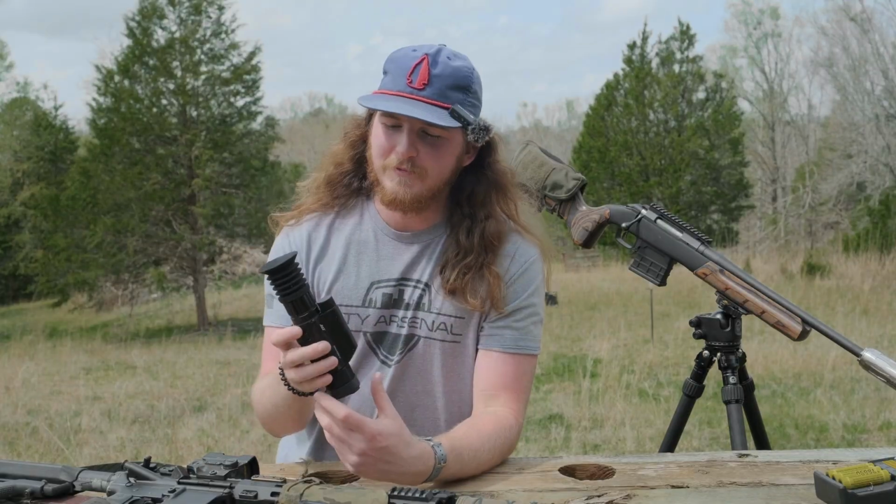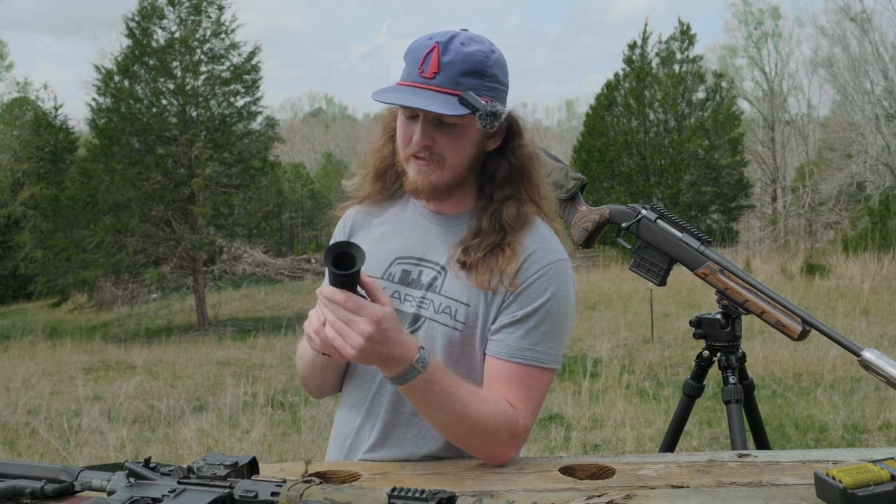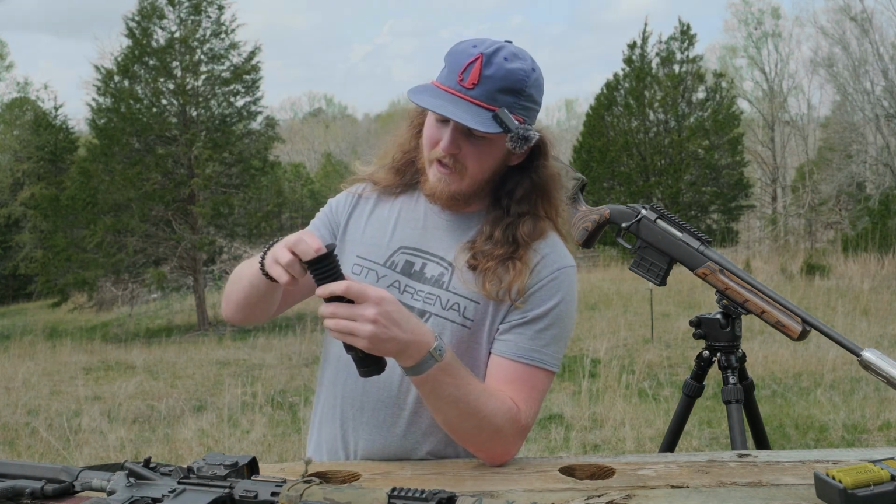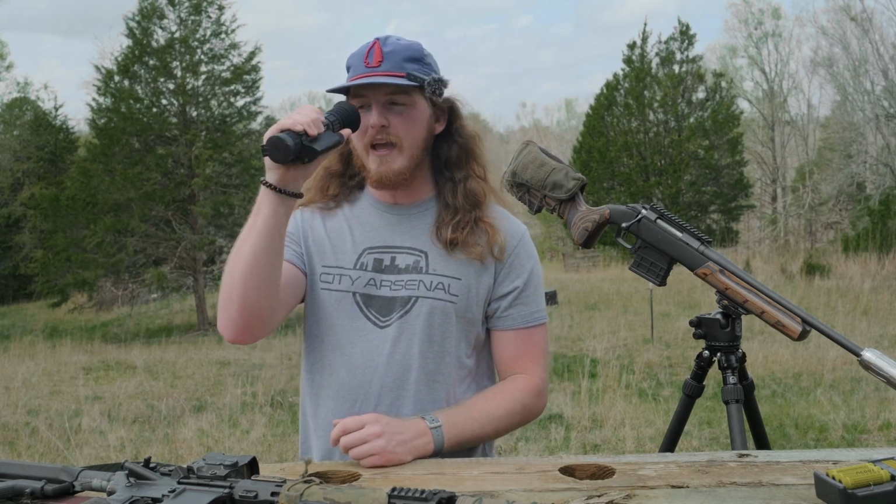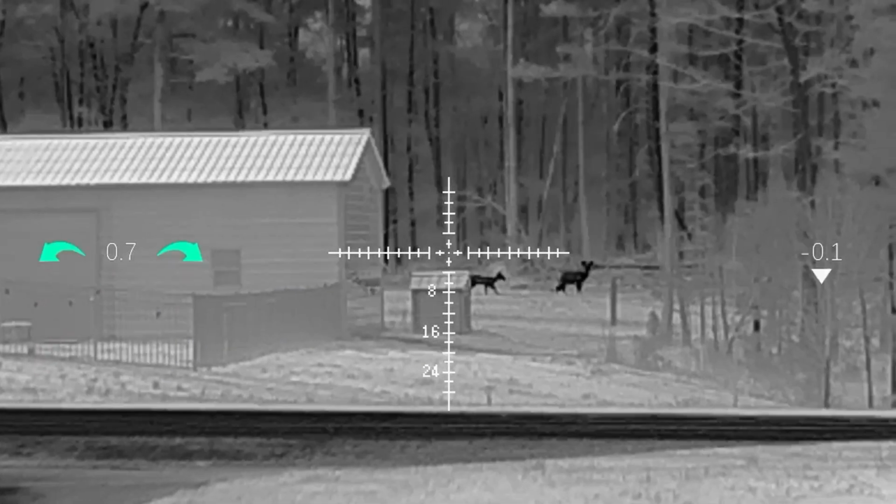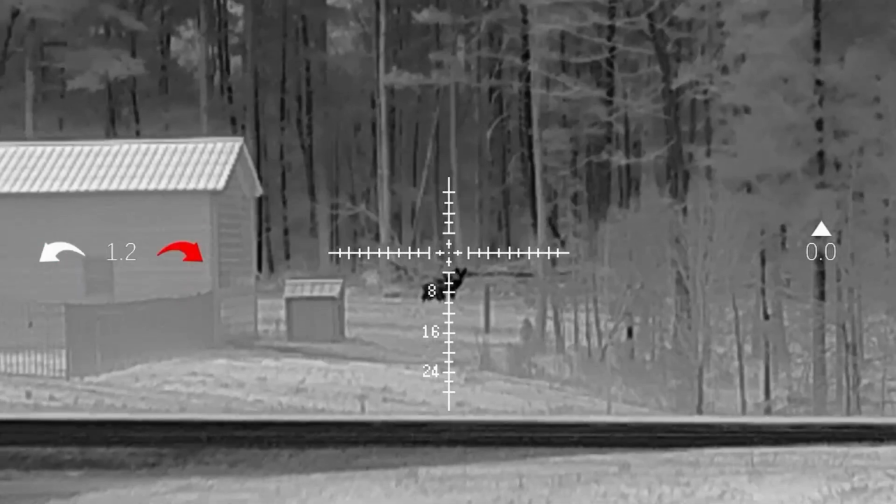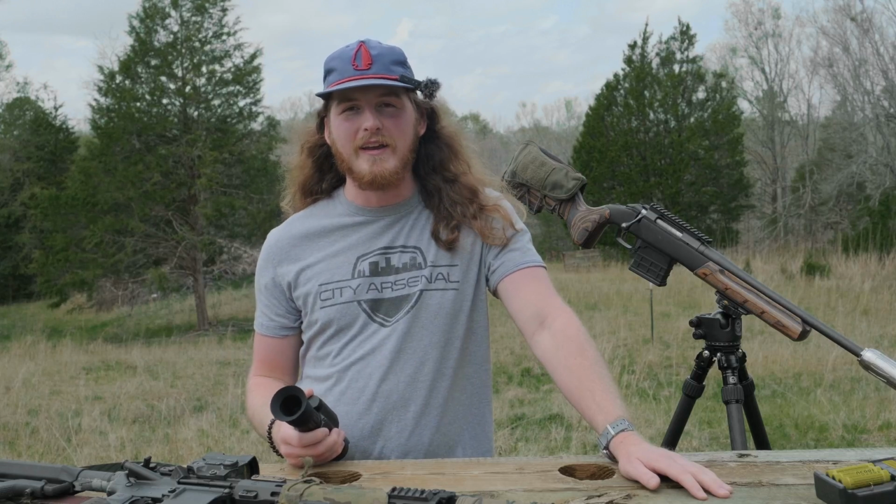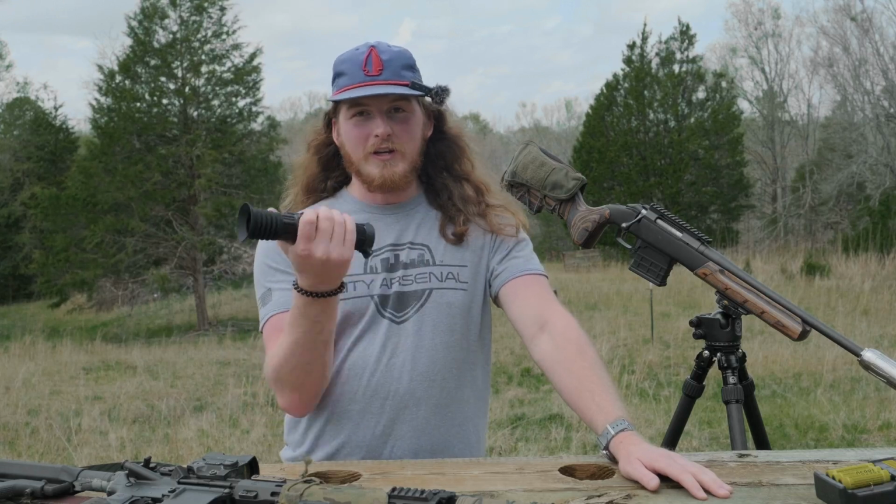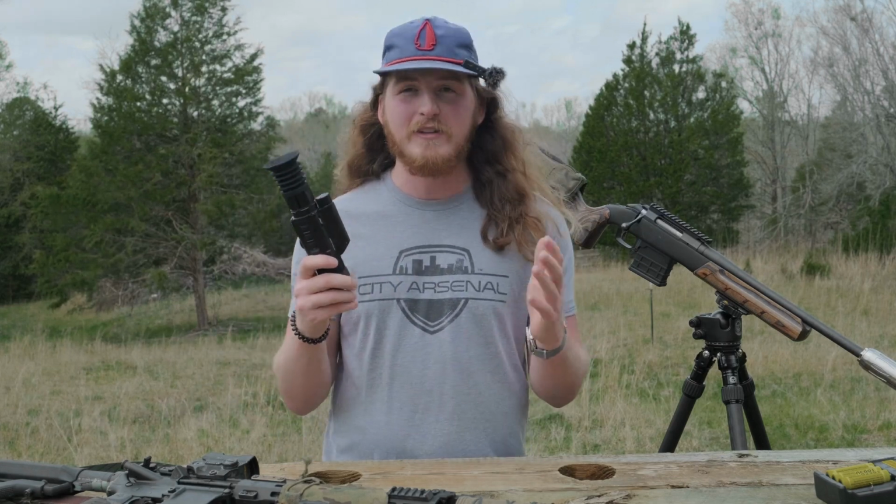But after having a little bit of experience now with thermal, shooting it in different capacities, one way that I really enjoy using this is just as a handheld device. It's so much fun, even if people aren't into hunting and shooting and whatnot. Handing them this thing and telling them to look around, maybe at a deer that's at 100 yards in the pitch black that you never see with your naked eye, or just telling them to look at you through the thermal. It's really funny. Everybody gets to laugh because it's wild what this is. It's literally like having a superpower.